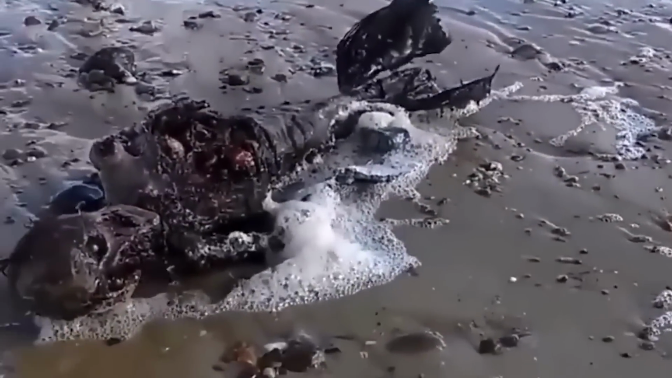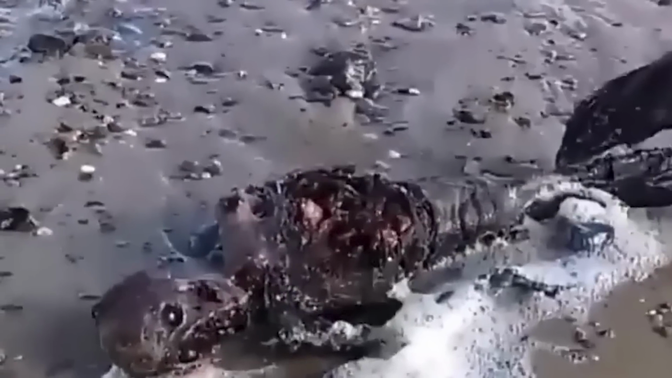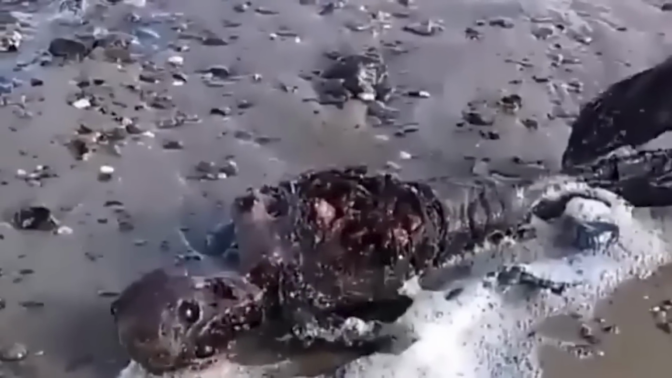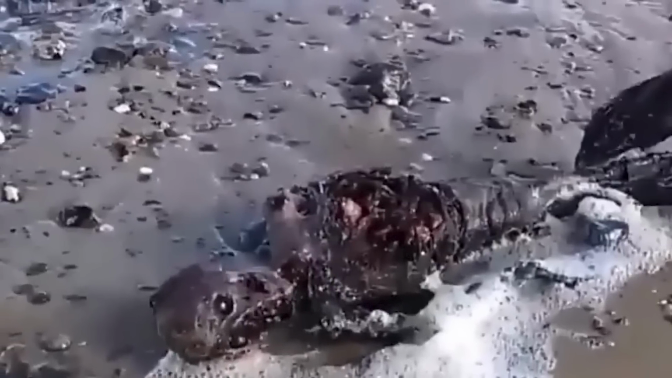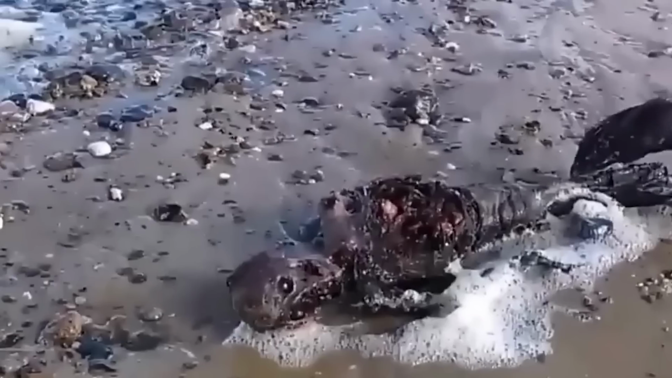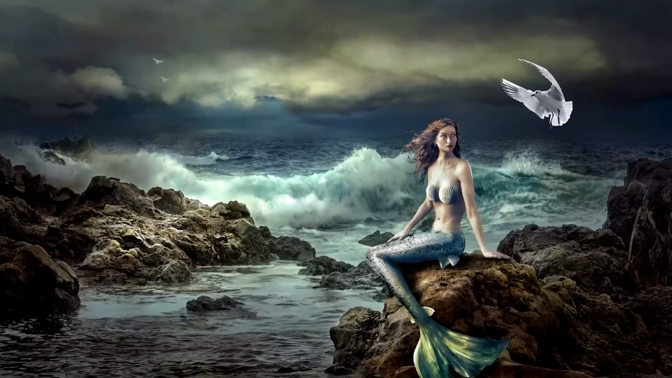It defies our understanding of sea creatures, as it possesses a skull with human-like features, an upper body reminiscent of a human, and a lower body that resembles that of a fish. Its overall appearance gives the impression of a mermaid's corpse.